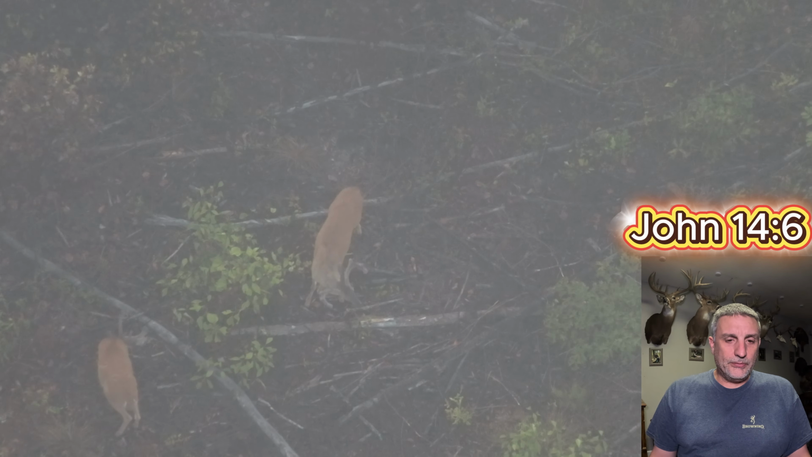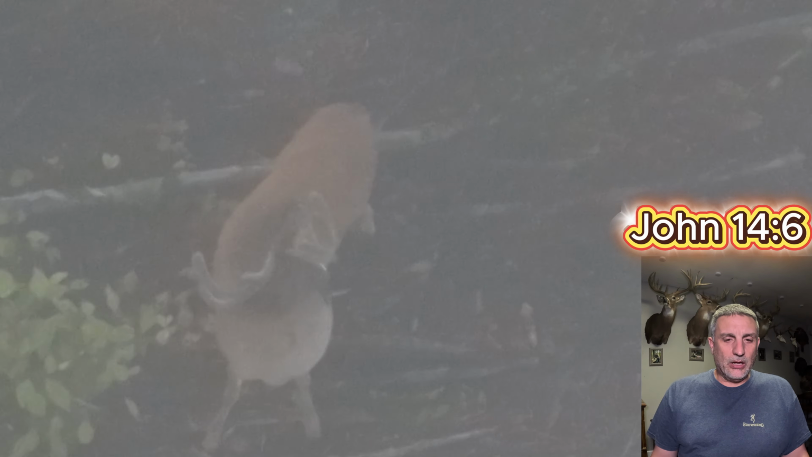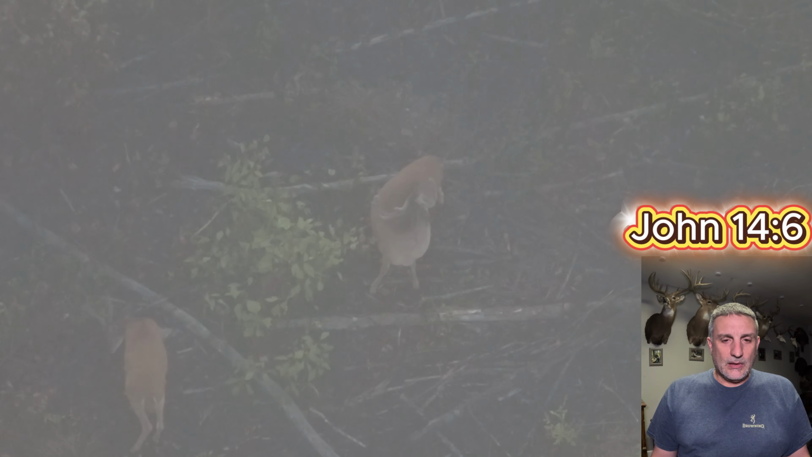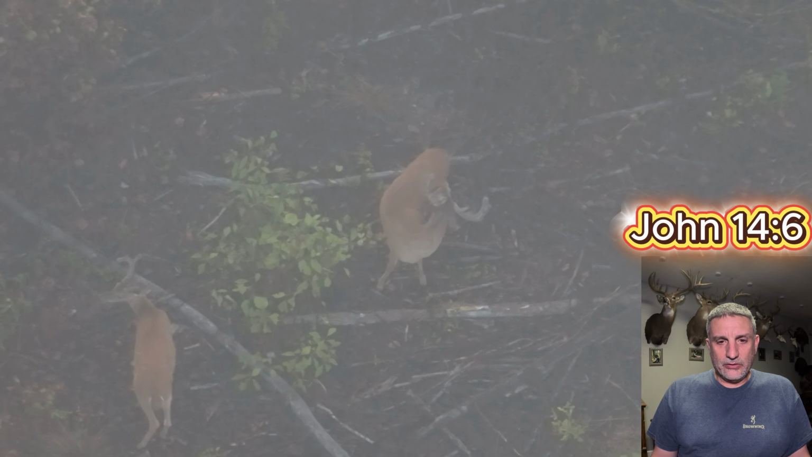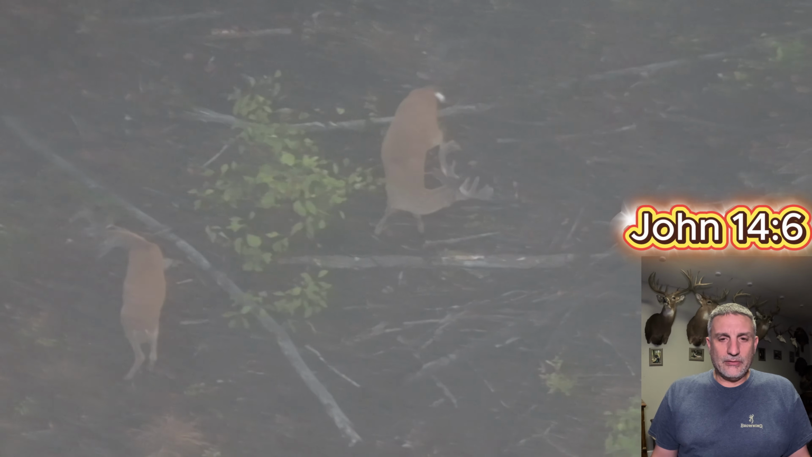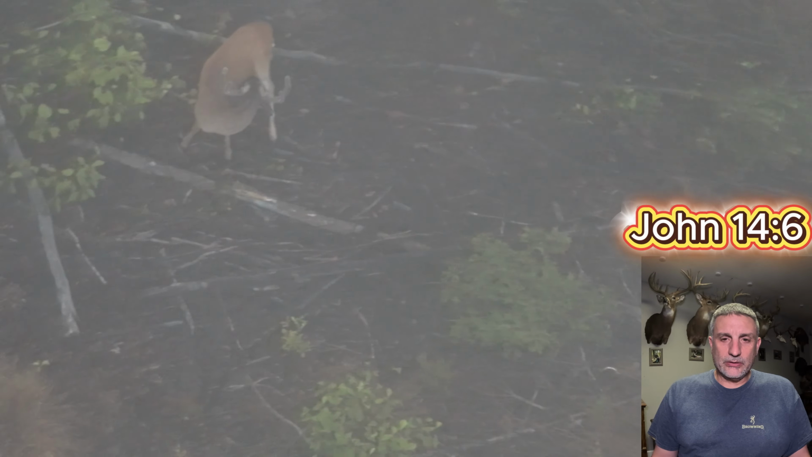So we'll look back at these bucks now. This is the 4 that we've seen pretty much every week. I've got a couple of other sets of bachelor groups that we've looked at, but these are the primary ones. I think this is that wide one, with the way he's got his head. He's the 5.5-year-old. Really nice buck right there.